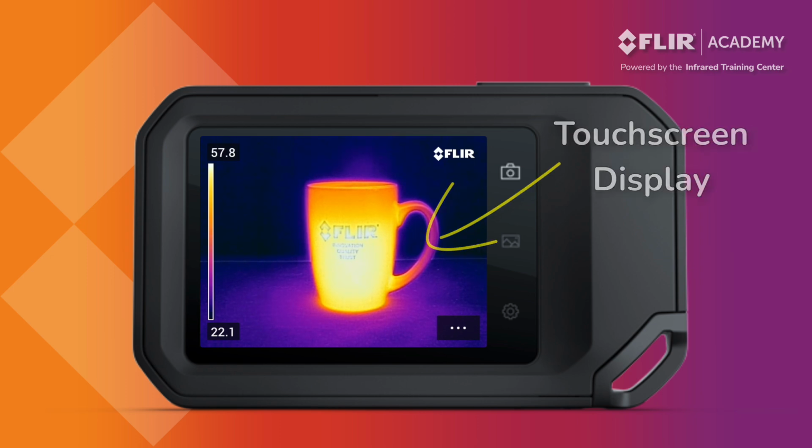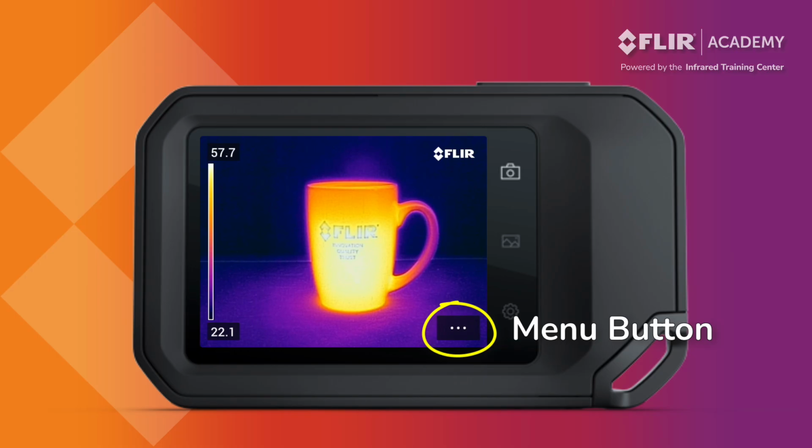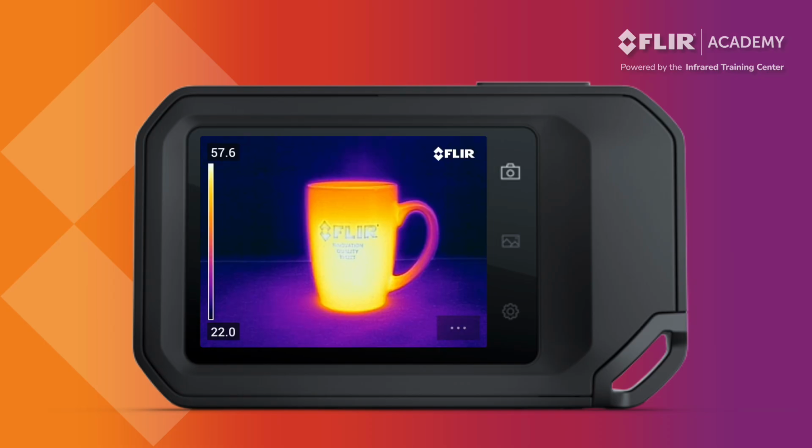Most of the camera's functionality is accessed through this touchscreen display. This includes the main menu, which can be opened by pressing the 3 dots in the lower right corner. We'll discuss more of these features here in a moment. For now, tap the X in the upper right corner to close the menu and return to a live image.